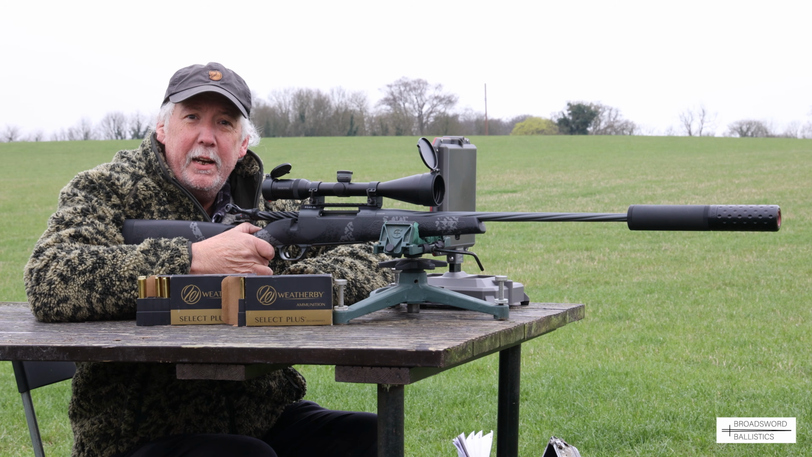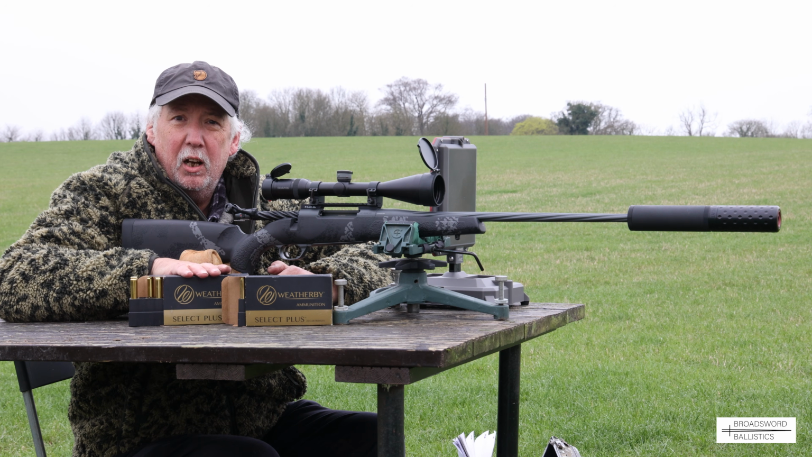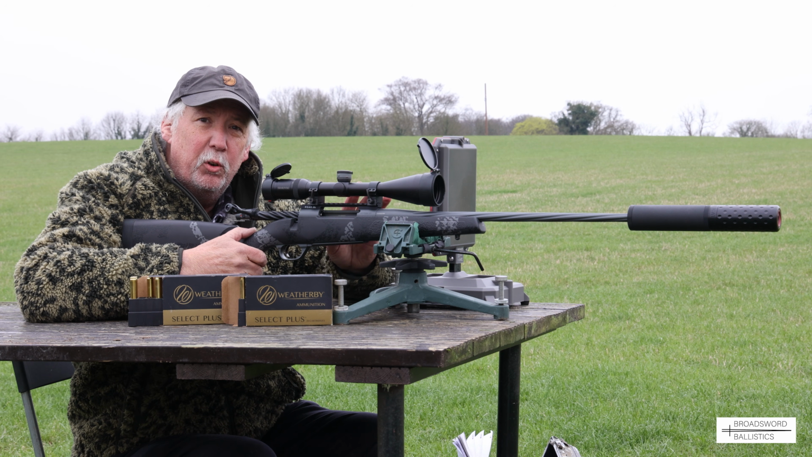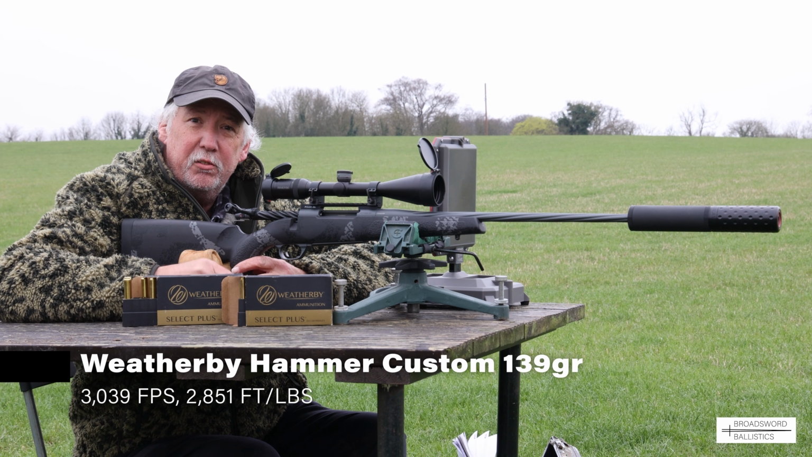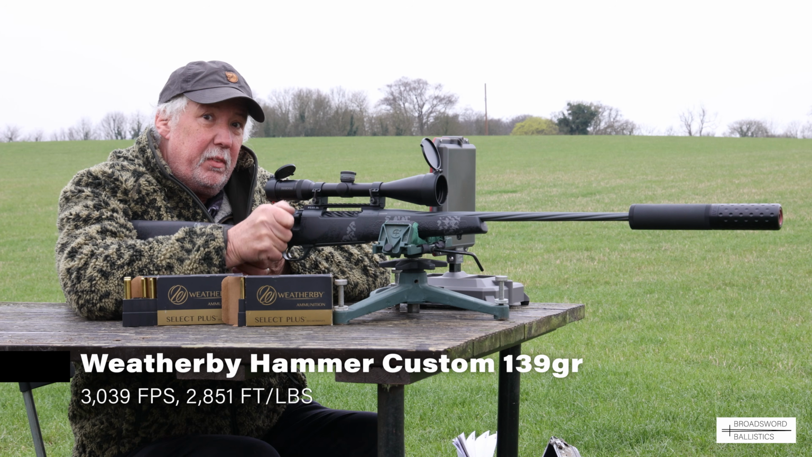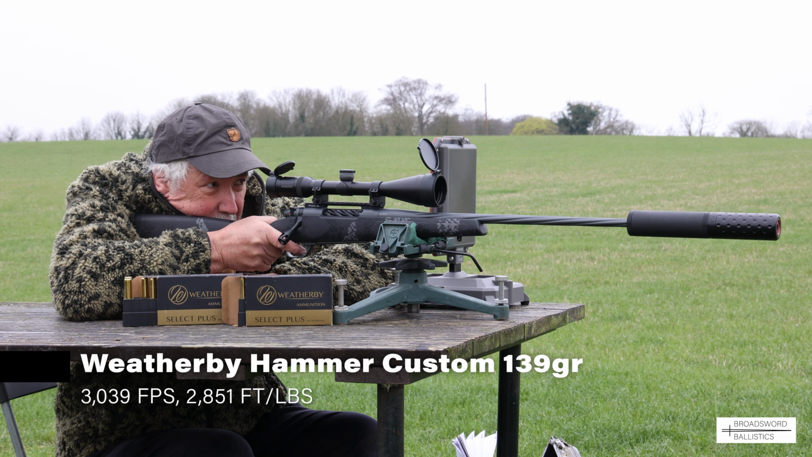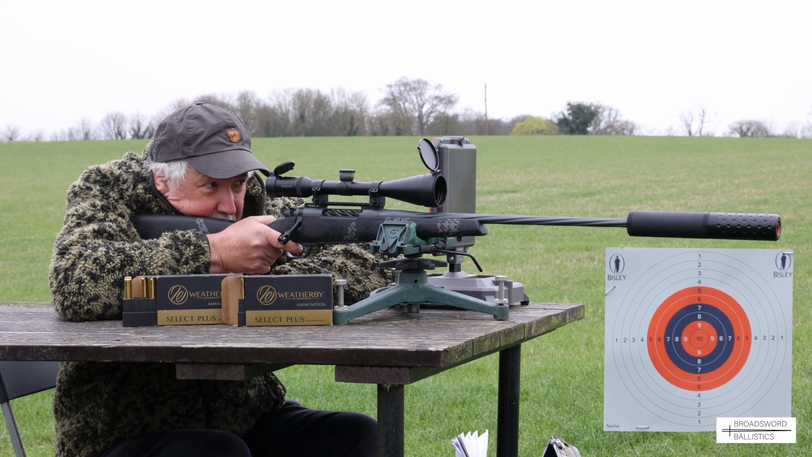Okay, so we're now down on the range and we're shooting the Weatherby in 280 Ackley. We've got a couple of factory loads only to test, but it's more about how this rifle actually performs out in the field, which we'll see later on. First up is the 139 grain Hammer Customs. It'll be really interesting to see how they shoot here at 100 yards. It's quite nice conditions, it's not too blowy. And we'll get the results on the FX chronograph.